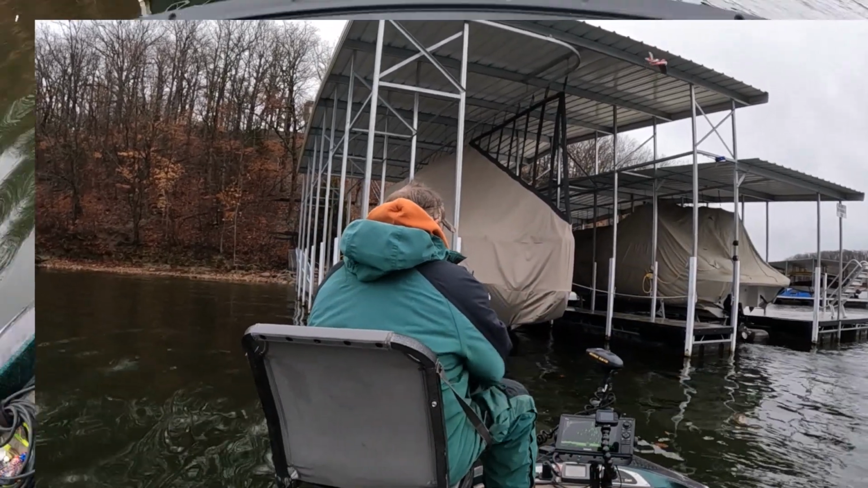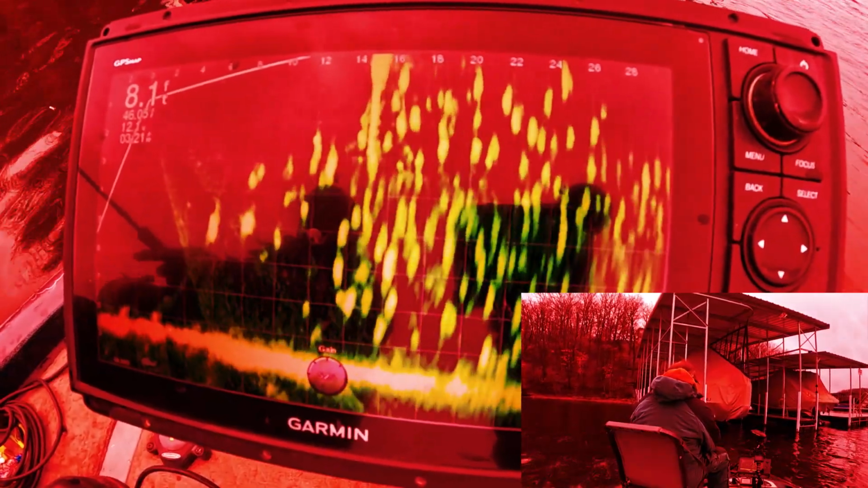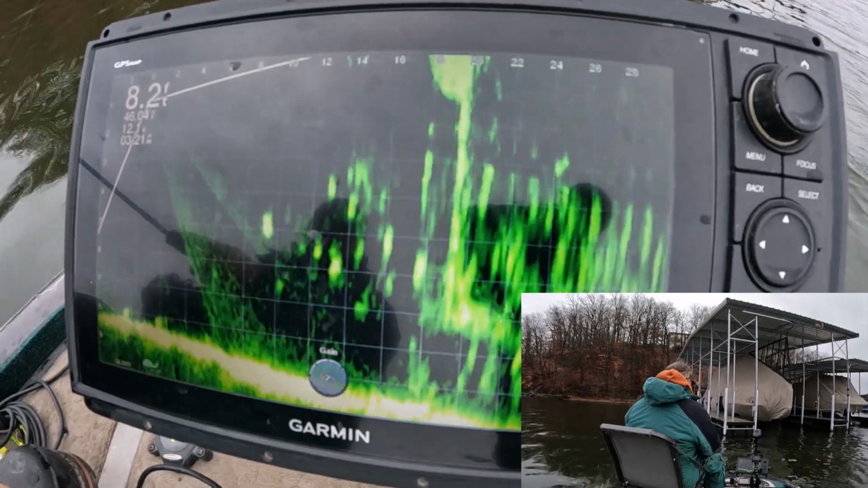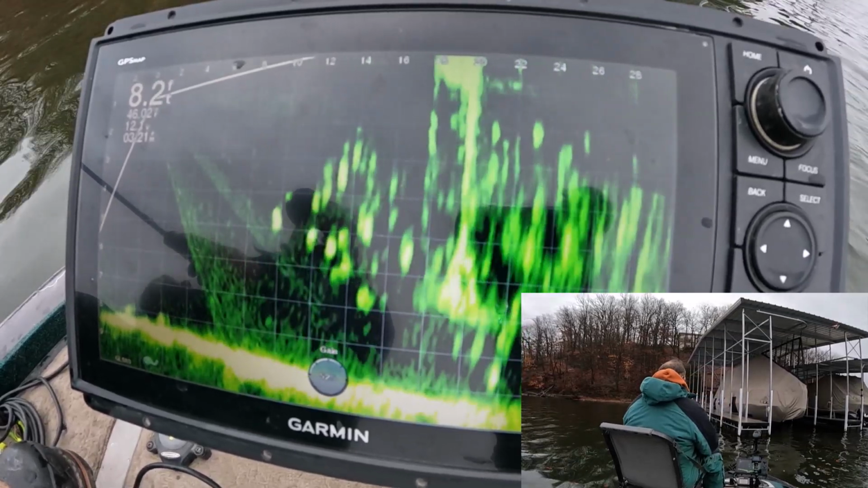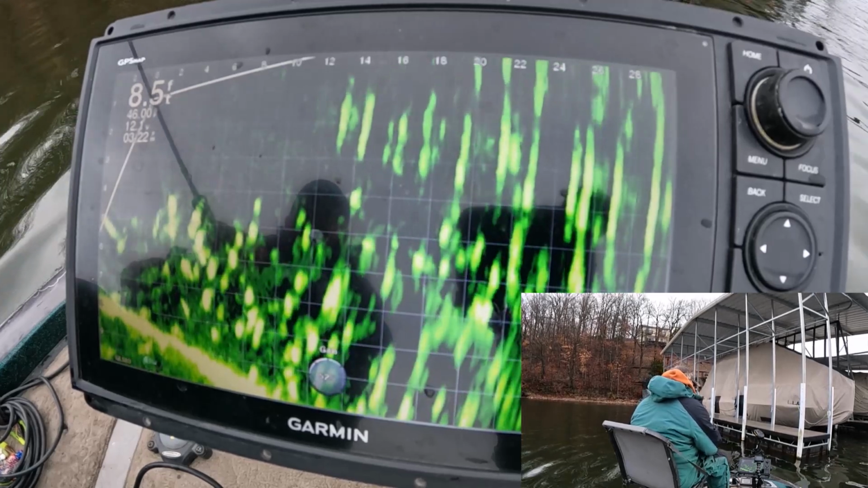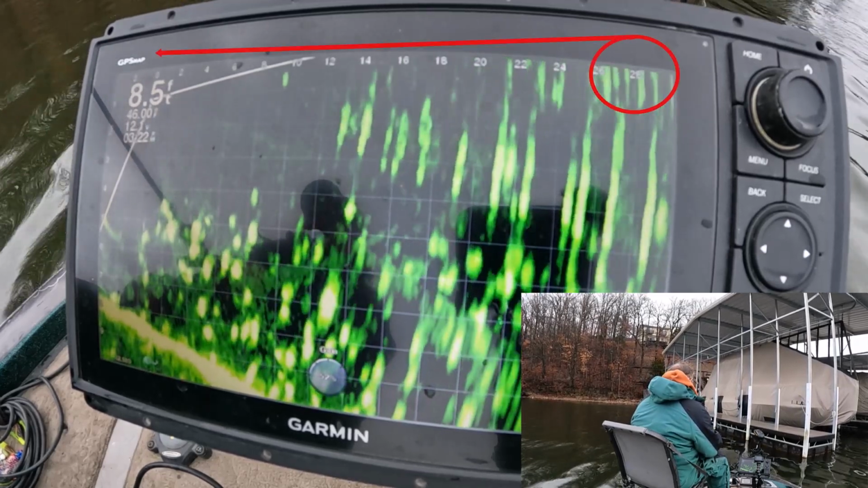All right, we gotta go. Holy crap. They're everywhere over here. There's more out beside that dock than there is underneath it. I hadn't even looked over there yet. Purple and yellow. They're all the way from 30 feet to under the boat.